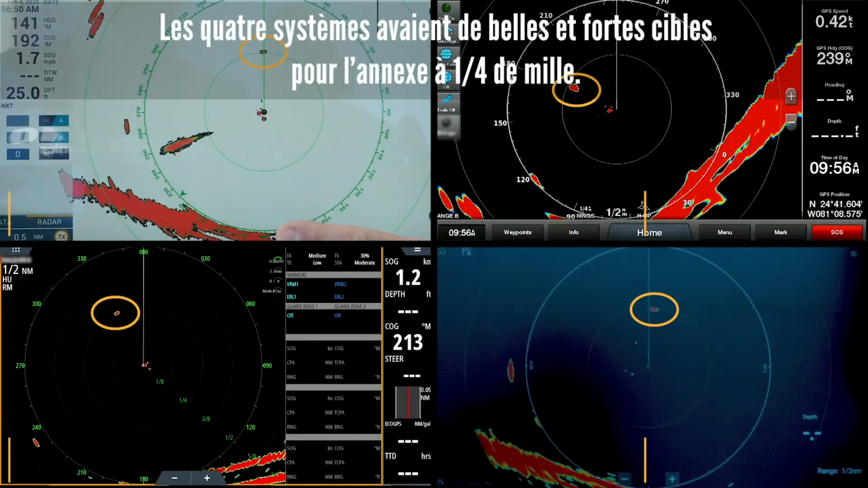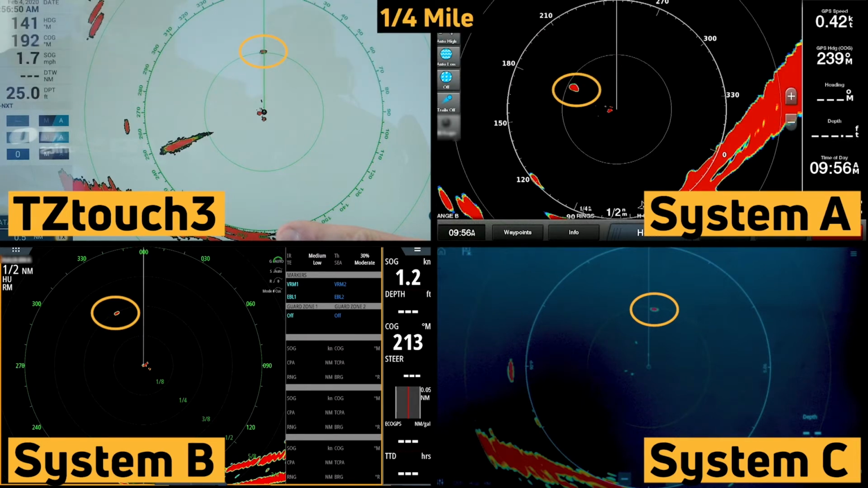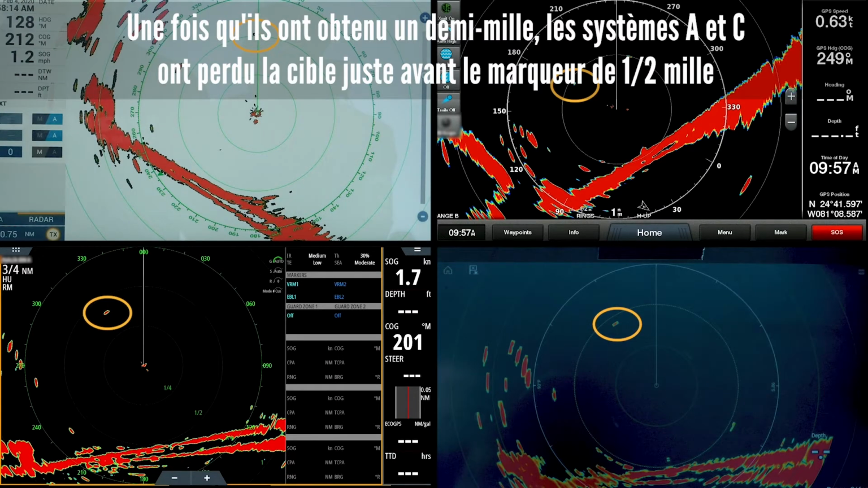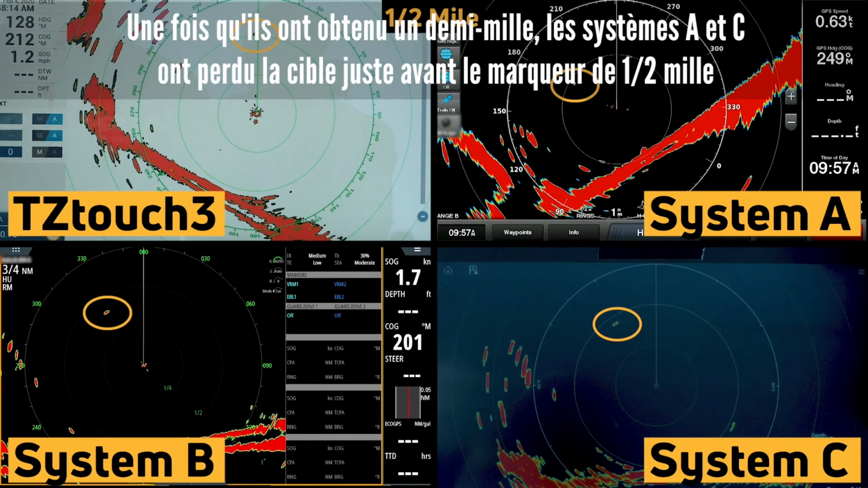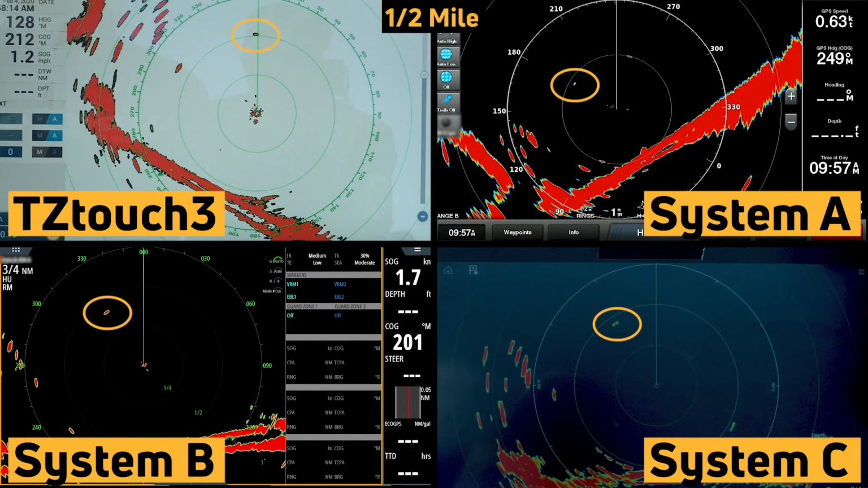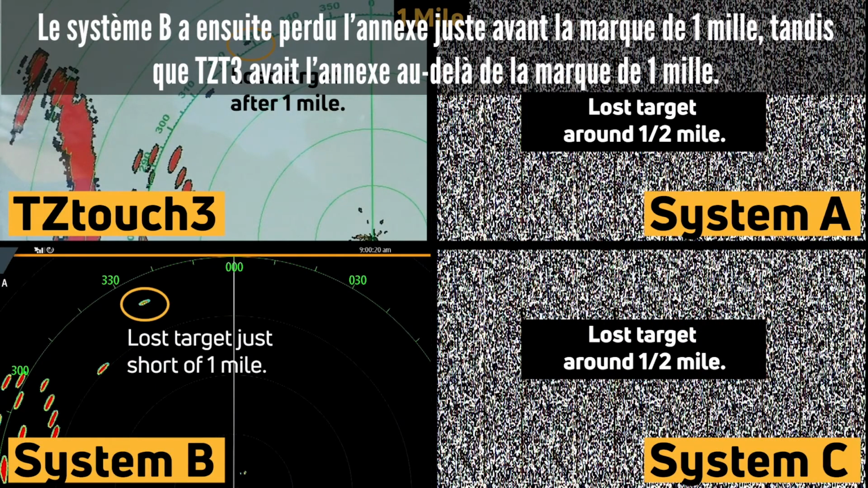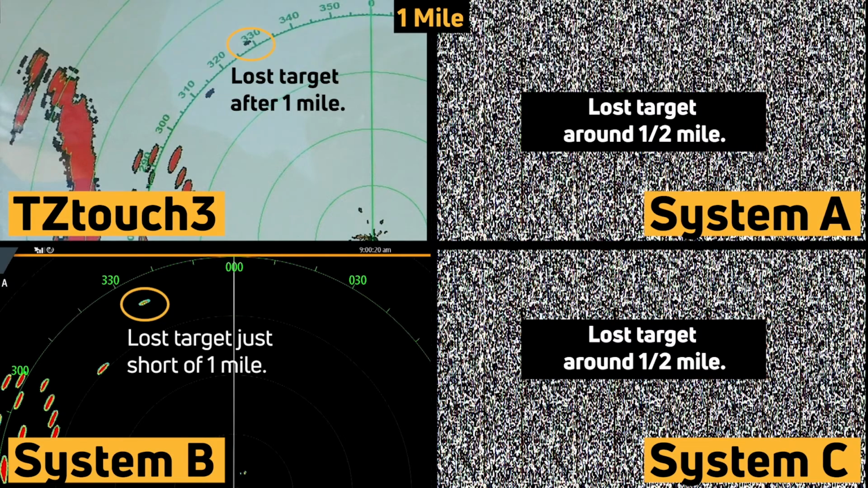All 4 systems had nice strong targets for the skiff at a 1/4 mile. Once we got to a half a mile, System A and C lost the target just short of the half mile marker, while TZT3 and System B still had strong targets. System B then lost the skiff just before the 1 mile mark, while TZT3 had the skiff past the 1 mile mark.